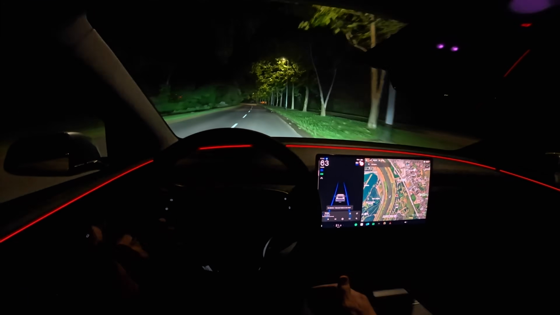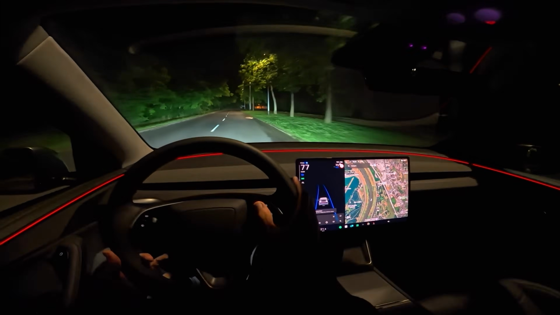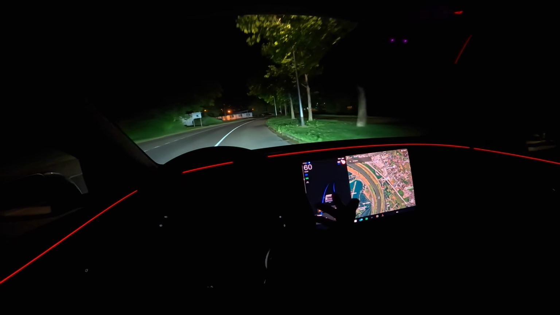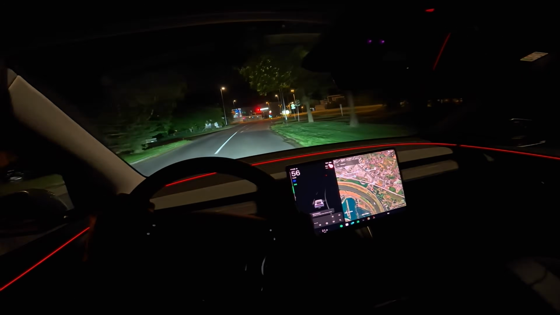So I just engaged the autopilot. Well, I forgot, the car thinks it's 90 here, so it's just speeding up to the speed I've set. But yeah, for the most part, it's working good. You still need to pay attention to what it is doing.